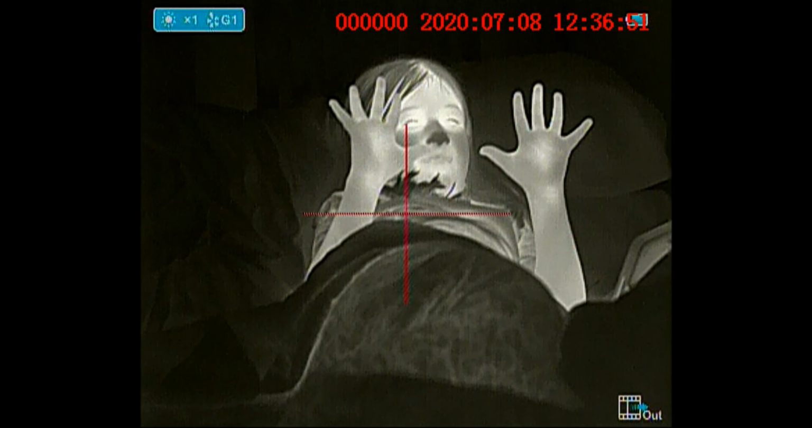So it's a $500 jump to go up to the Pulsar XQ38, and I think that this is a beautiful place for this thermal. Sure, for $500 you are losing internal recording. For me, that's a huge thing. I love internal recording. I just feel like I gotta have it. But most of your people don't feel that way. Your dad doesn't care about recording. The landowners that I hunt for don't care about recording. It's very few people that actually feel like they have to have it.